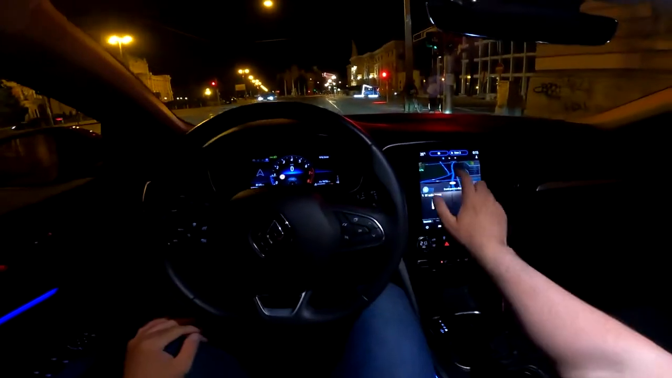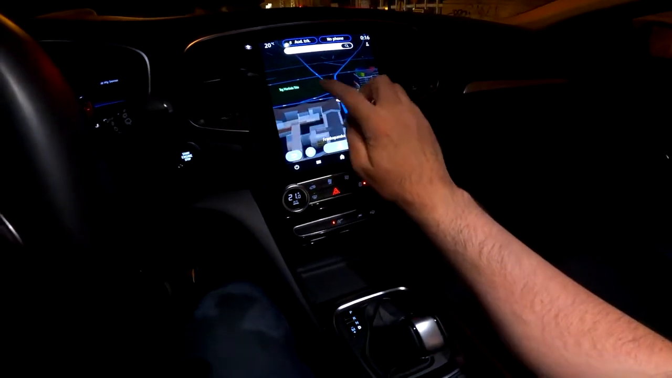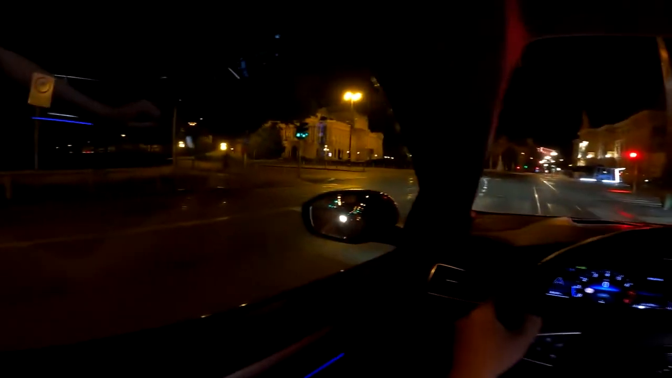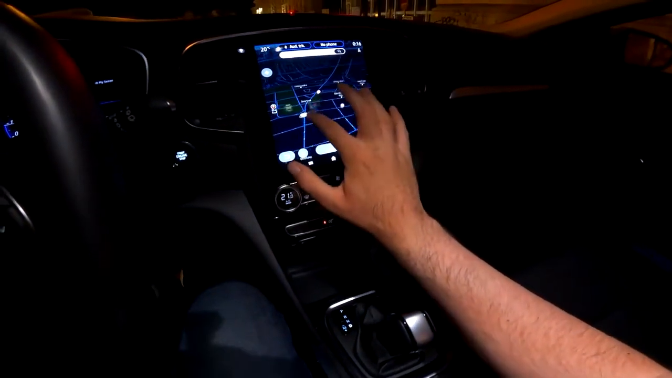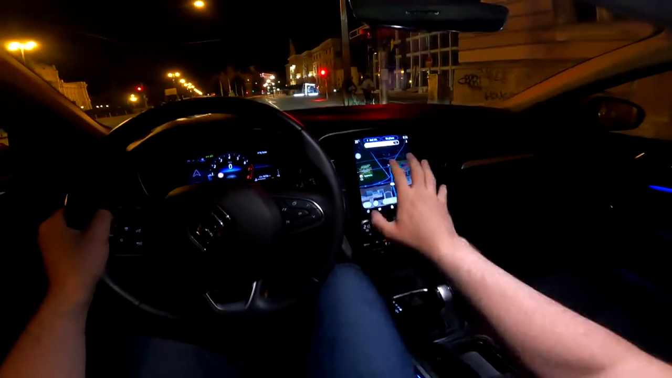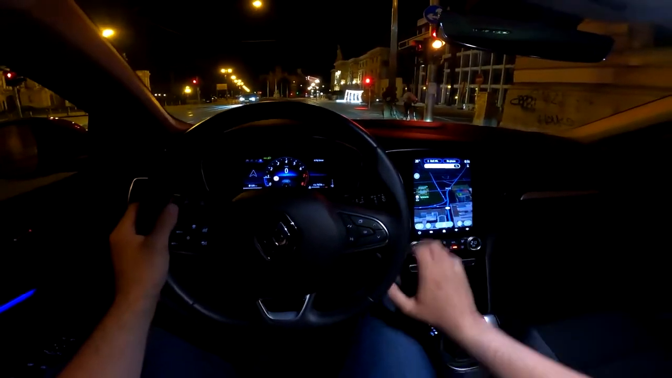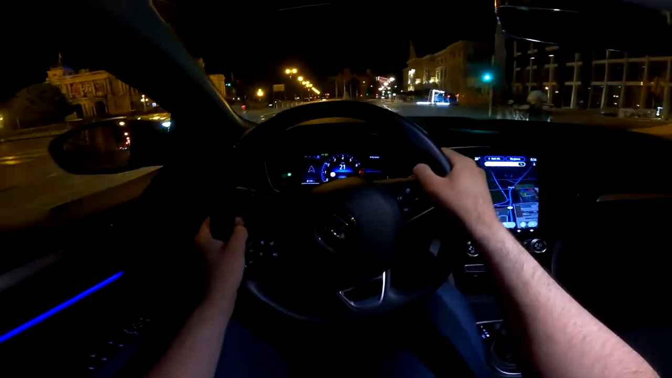And since we are stationary now, let me show you the navigation. It's got the 3D shape of the buildings. So just look at this, the National Theatre that is on our left. We also have it here, quite cool, and I love the design of this 3D navigation from Renault. And this car has the new infotainment system compared to the previous one. It's been updated and it looks rather nice.